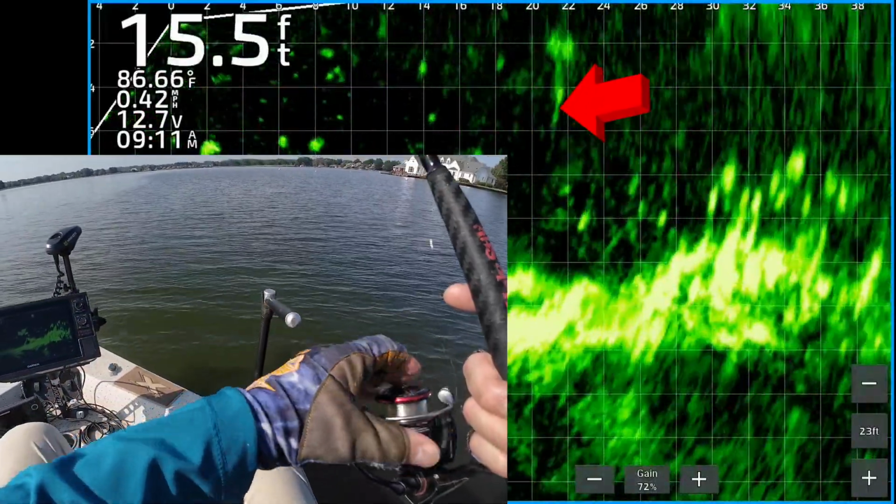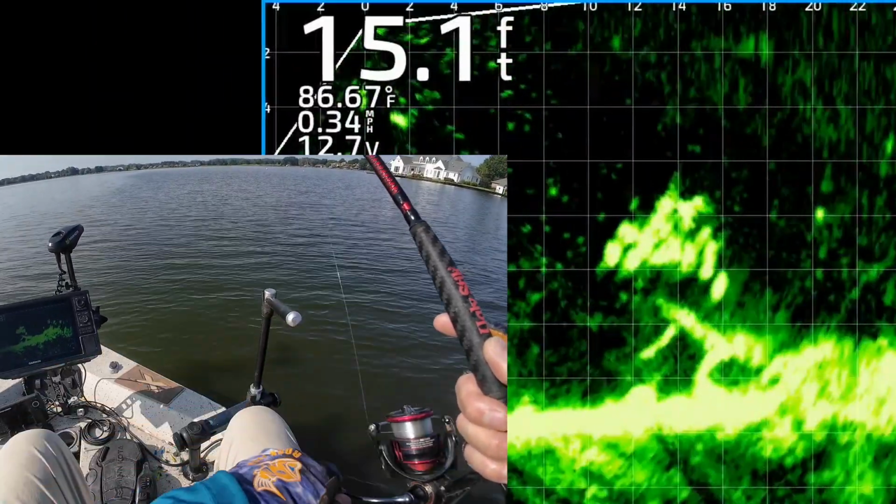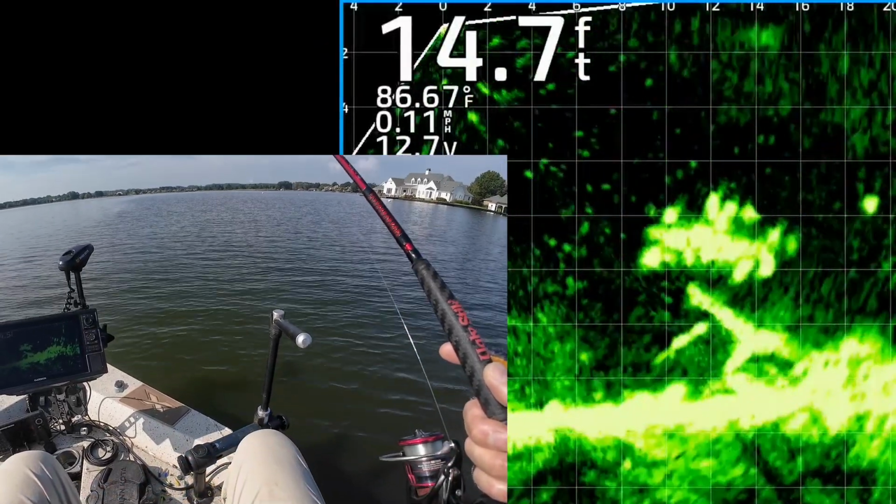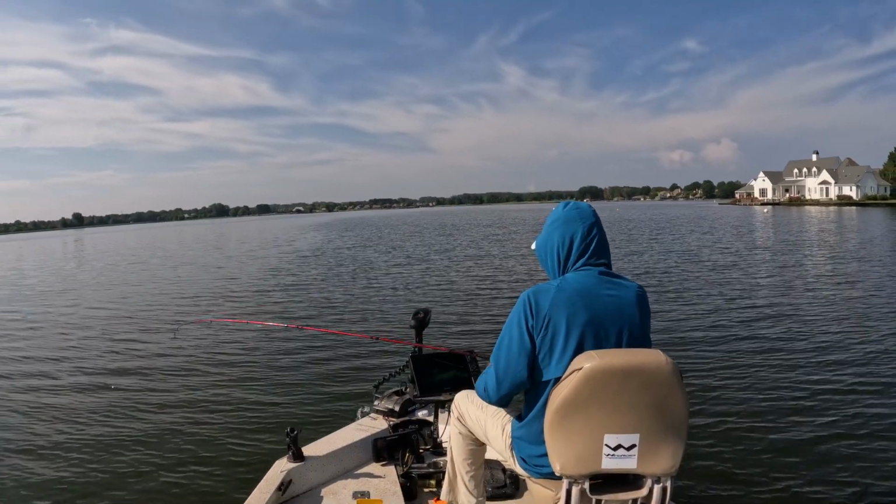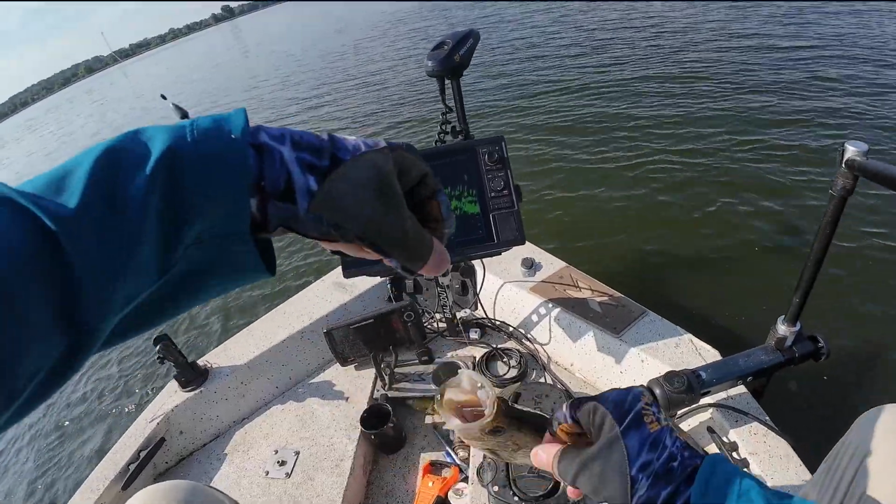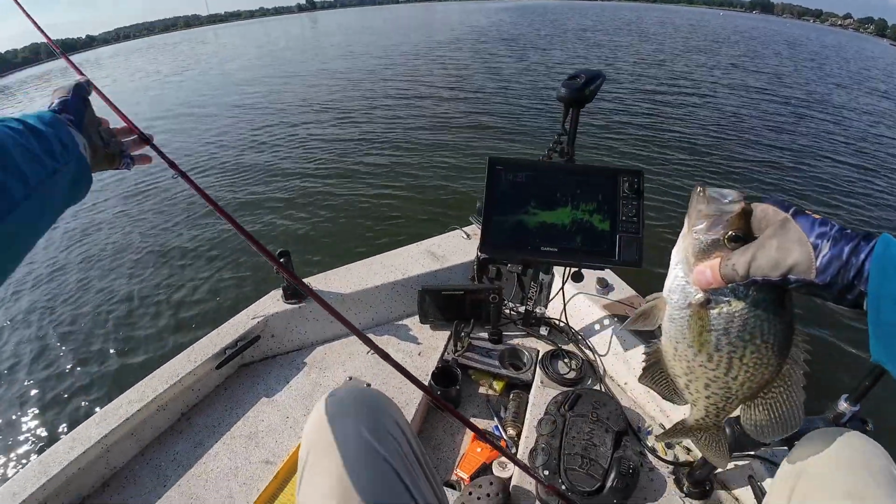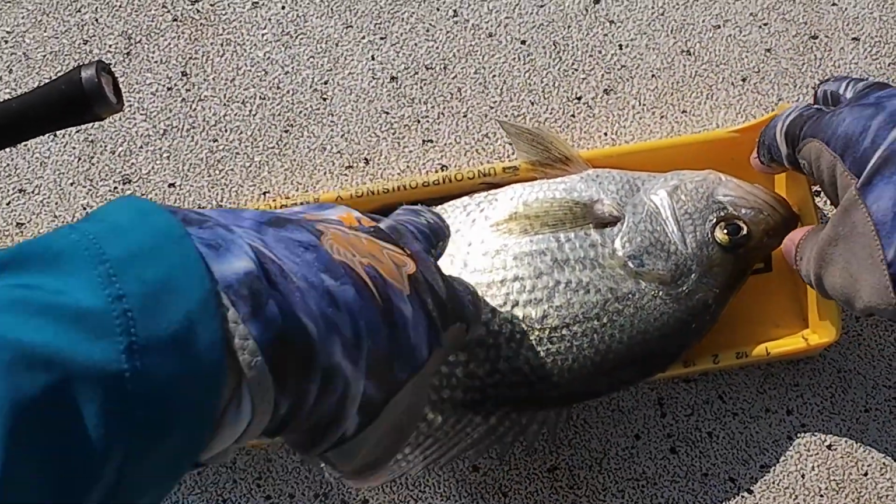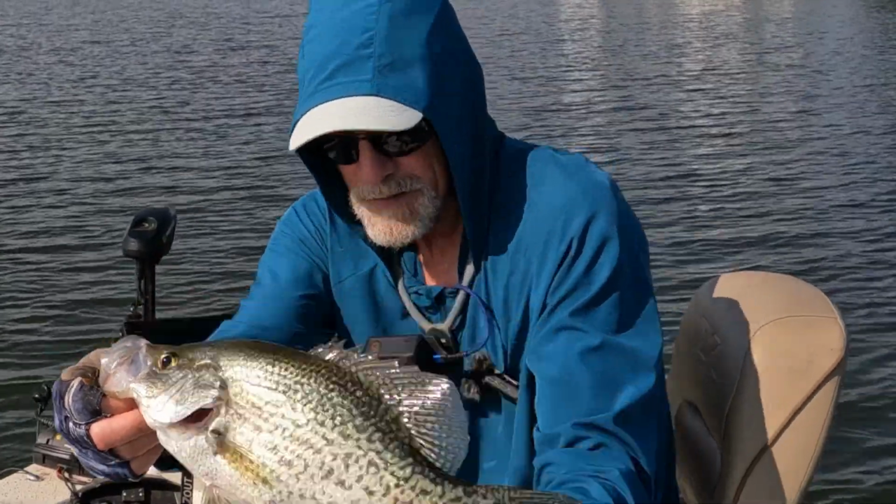Alright, I'm going to put it back out there again. Let's zoom in a little bit. Man, that group of fish looks good. Looks like there's some good ones in there. Twitch it like I just did, and one of them's going to eat it. Got that one. He couldn't resist the little twitch. Man, there's some big crappie in there too. Goodness gracious. It's gonna be delicious. It's 13.5 inch. 13.5 inch black crappie. Big fish so far today.